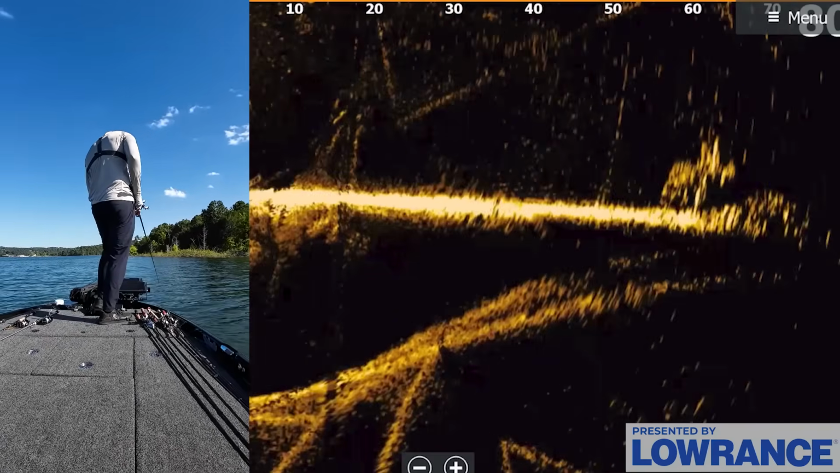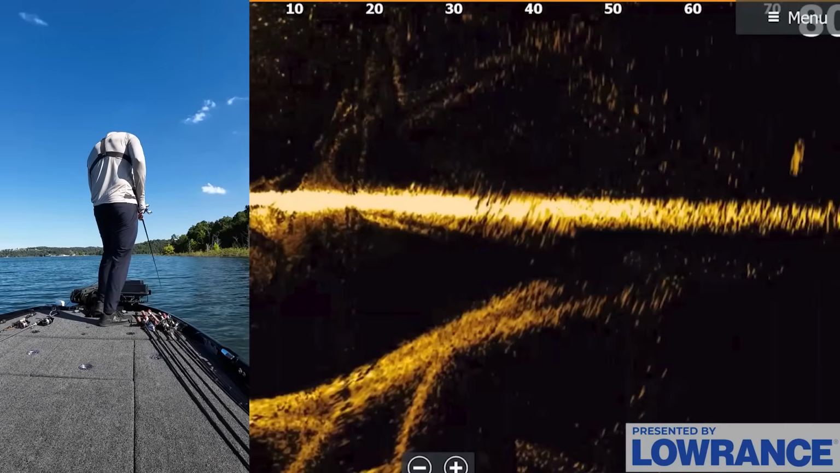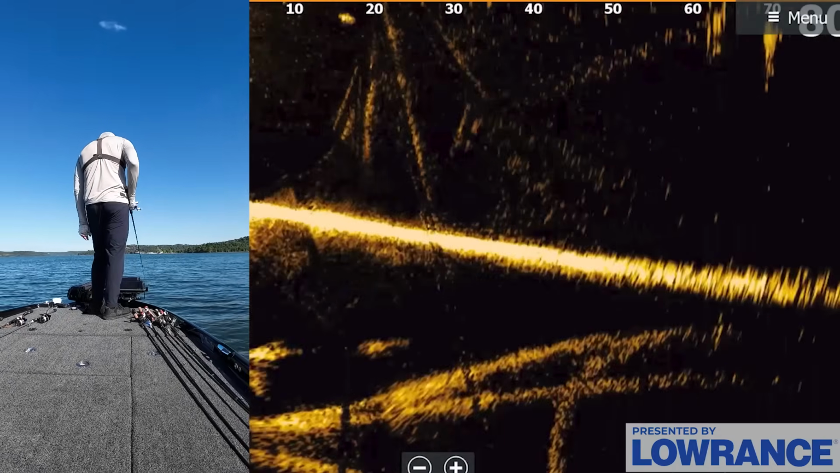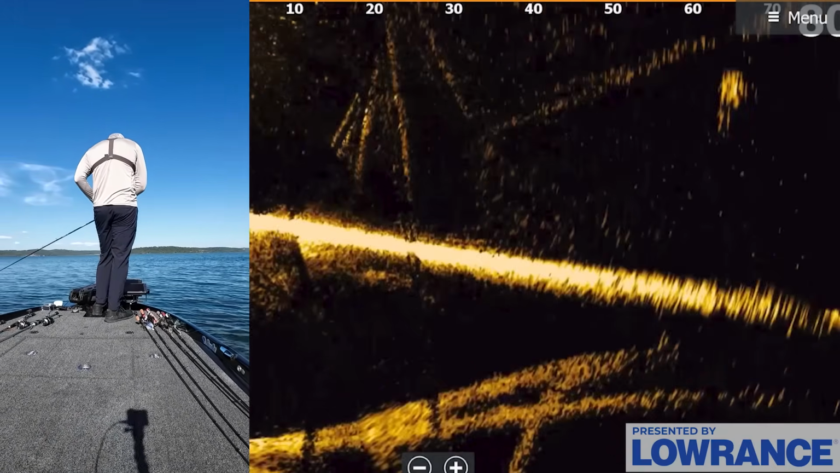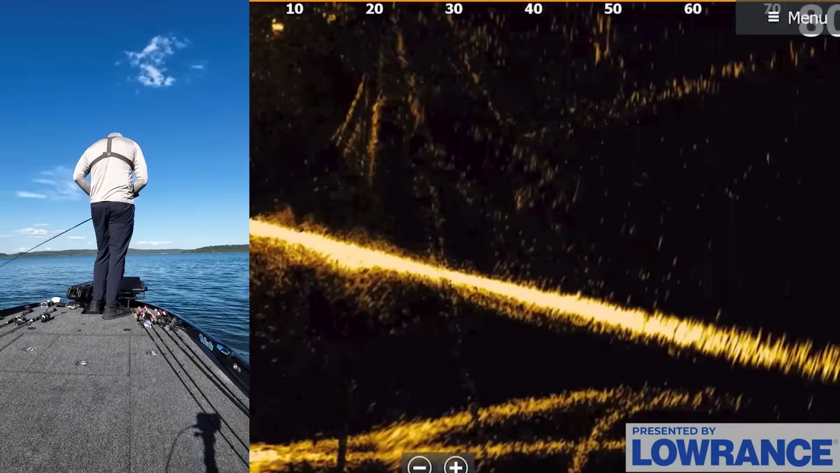Let me see if I can find a fish that's kind of in and around the bottom for you, just to show you what that looks like. There were a bunch of them on the screen obviously earlier. I pulled them all to the boat. So once you also catch a fish or two off these spots, they will get pulled straight to the boat. So like there's a fish swimming around close to the bottom at like basically right underneath the trolling motor right now. Oh, there's one. It's like at 30 feet.